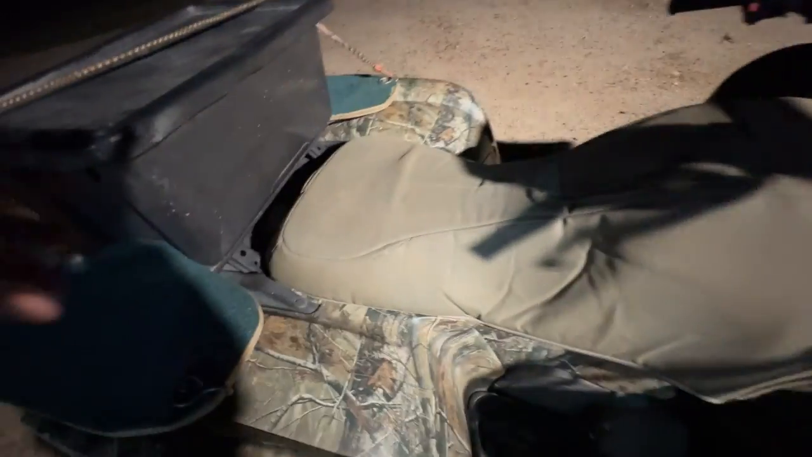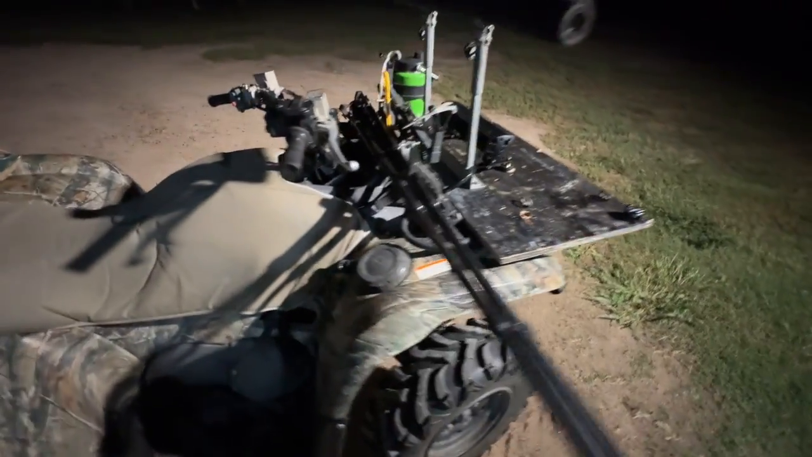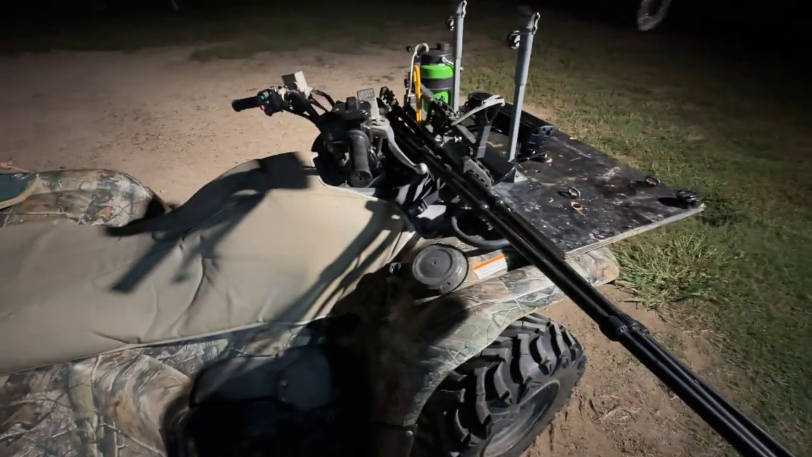Just push it on and off. I've got it wired up to an Anderson plug in the back of the bike, coming from the battery, using a tripod from a Smart Rest tripod as well. So anyway, let's head out there and see if we can do a bit of damage, if we can find anything to shoot in the long grass, that is. Let's see how we go.